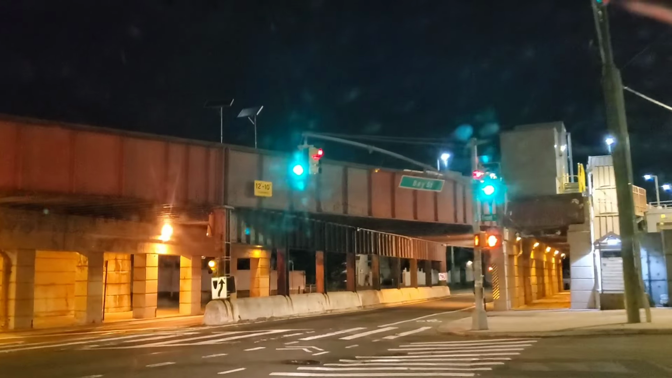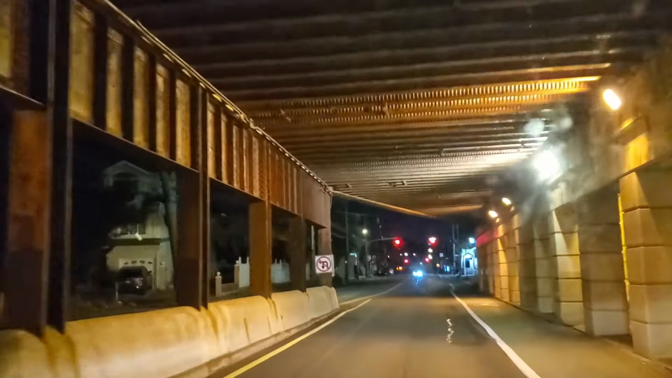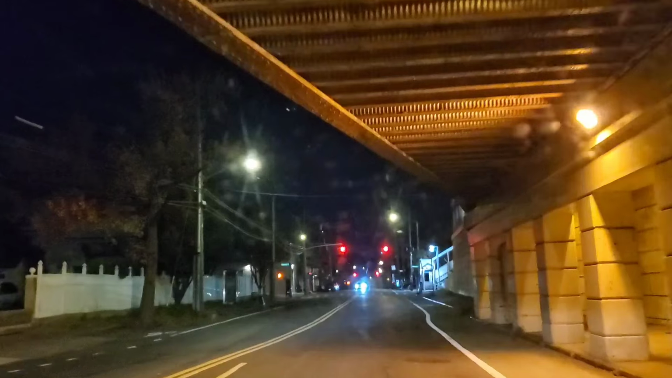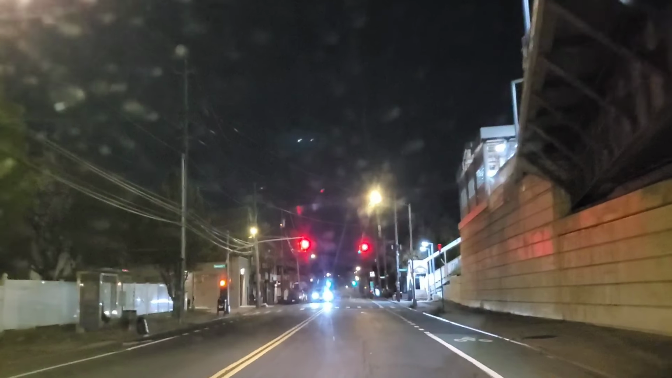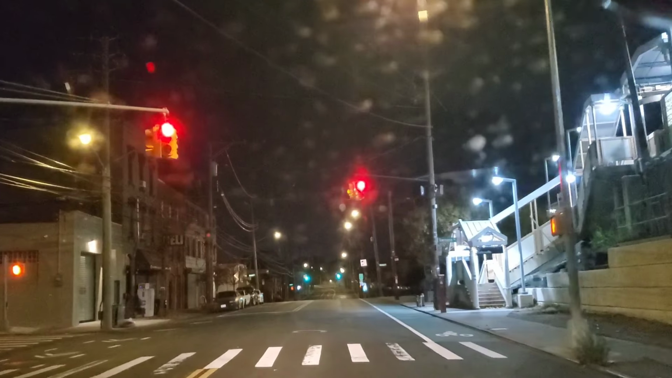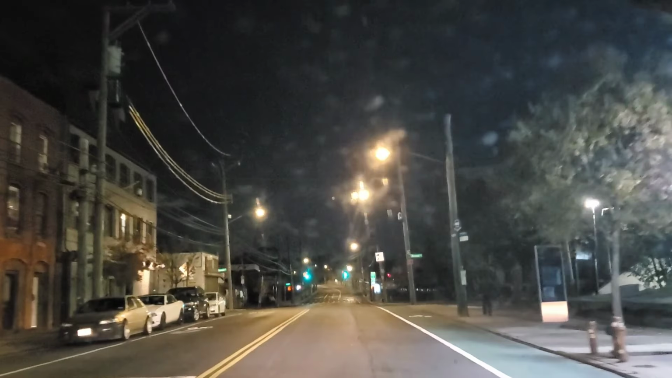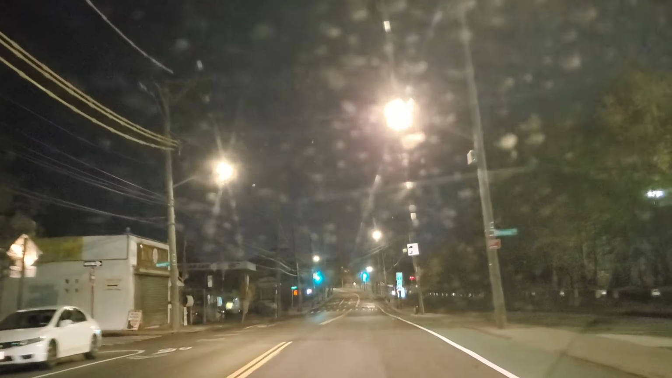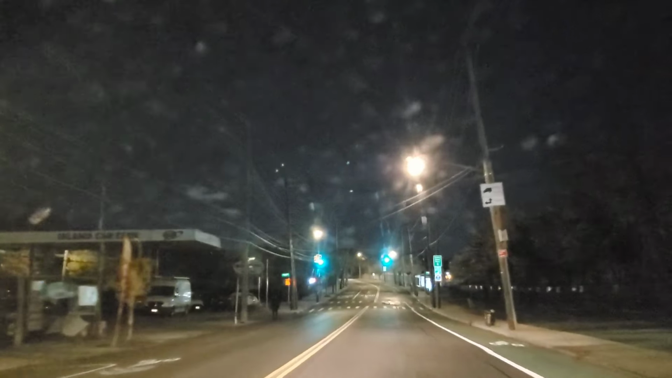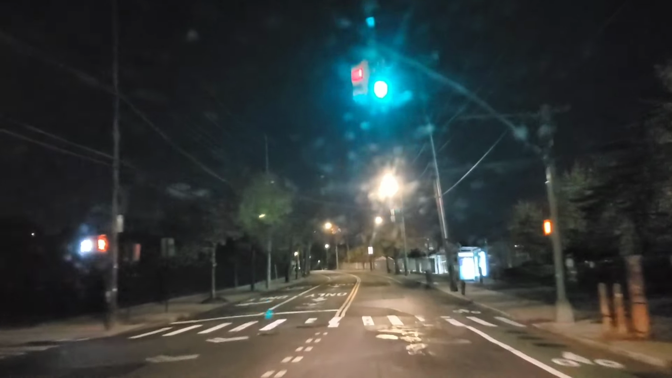Here's where the railroad crosses Bay Street. I think this is the Clifton station. We're close to the ferry. To the left here is the old Bailey Seton Hospital, which I don't know what they're doing with it now. It's always lit up. I don't know what's going on in there.